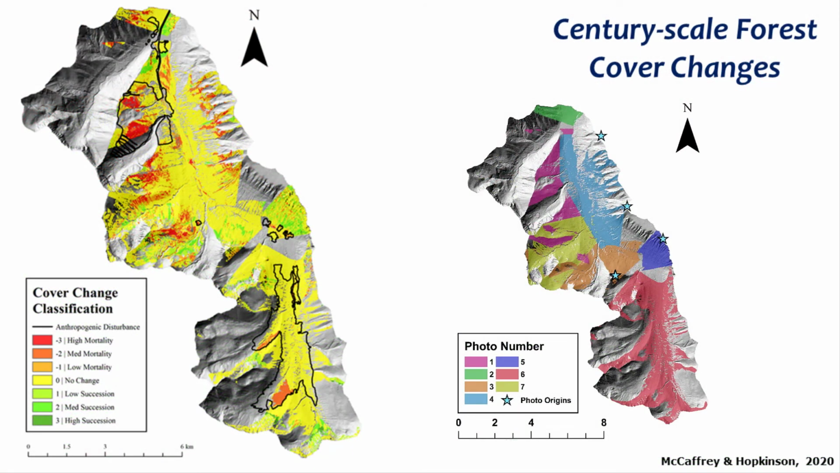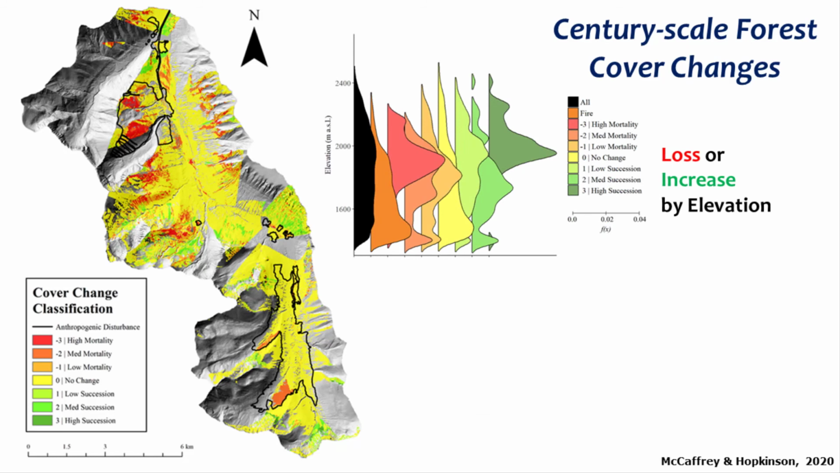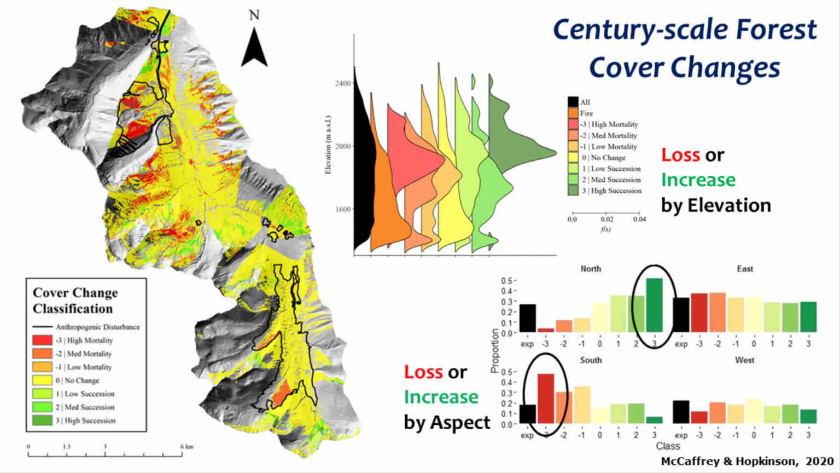From the draped forest cover images, a change classification was derived for about 40% of the watershed. Stratifying by elevation shows that losses to tree cover are greatest near treeline, but there is also evidence of treeline advance into the alpine zone. Examining the aspect influence shows a clear tendency for forest cover loss on south slopes and new growth on north slopes.